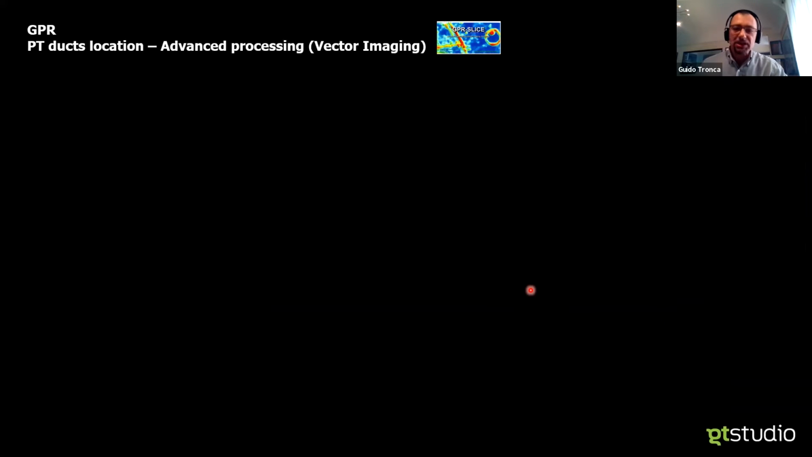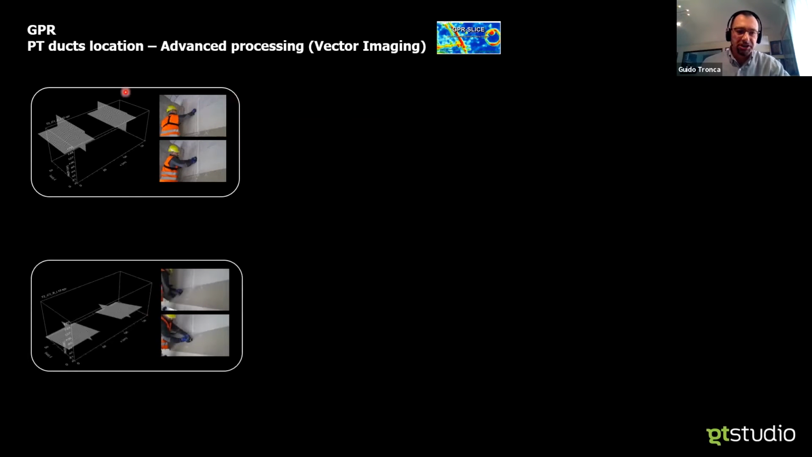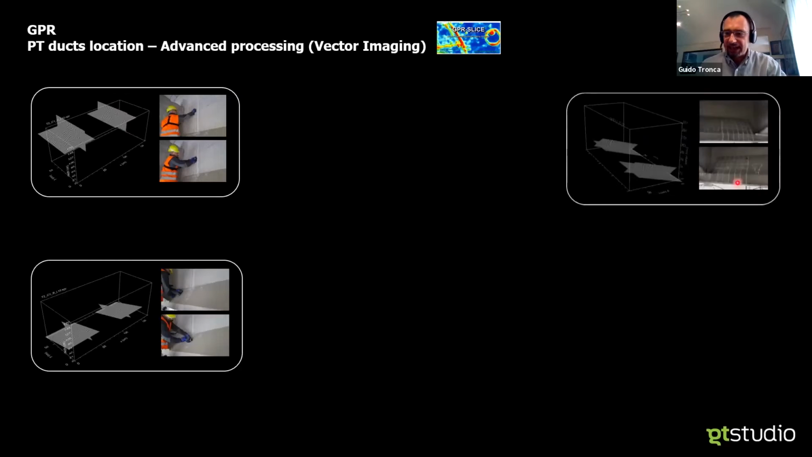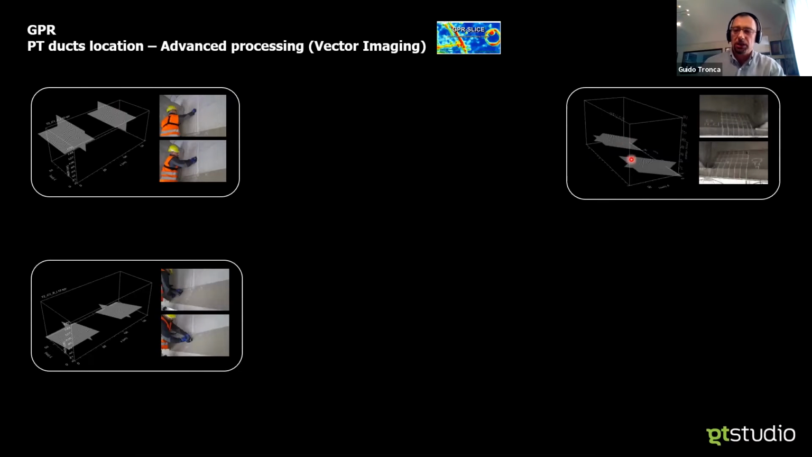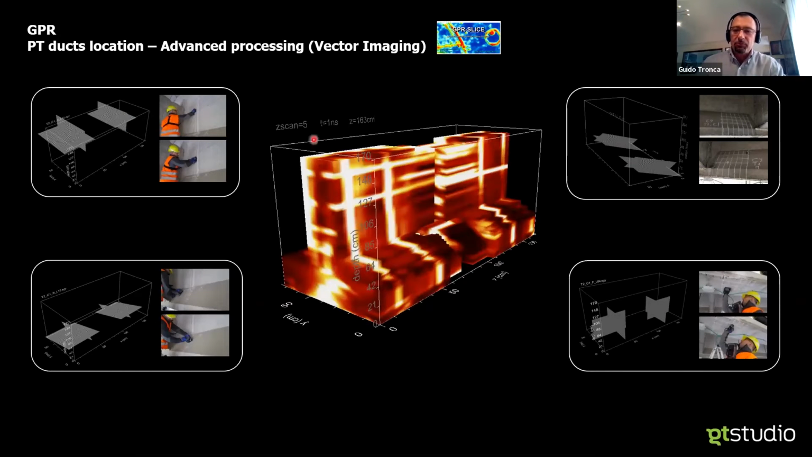Okay, then I will send the data to my colleagues in the office, and they will probably, if a nice deliverable is requested, assemble all the data in one single project, project the data according to the real location, so that at the end, the first step for a good, better processing is getting to the final volume.